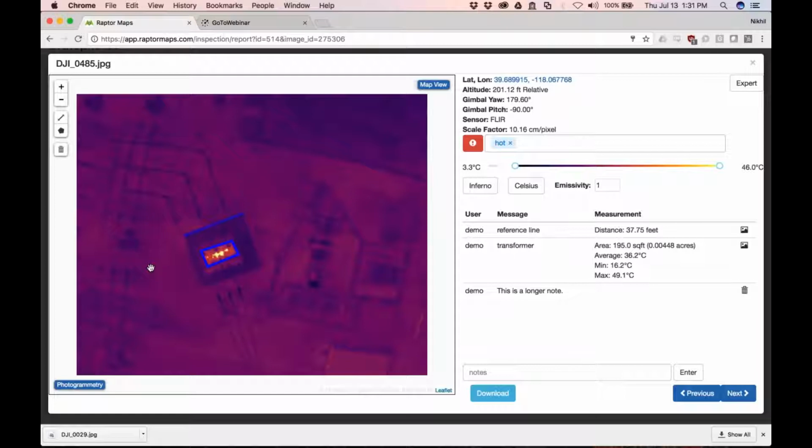And so this gets back to the whole paradigm of maps are great for situational awareness. Obviously, once you make an orthomosaic, you can do photogrammetry to your heart's content. But if you're looking for something quick that gives you not only the areas but also the temperatures, and allows you to do an assessment, this is a really good way to do it. A killer use case we found for this is construction matting and things like that.